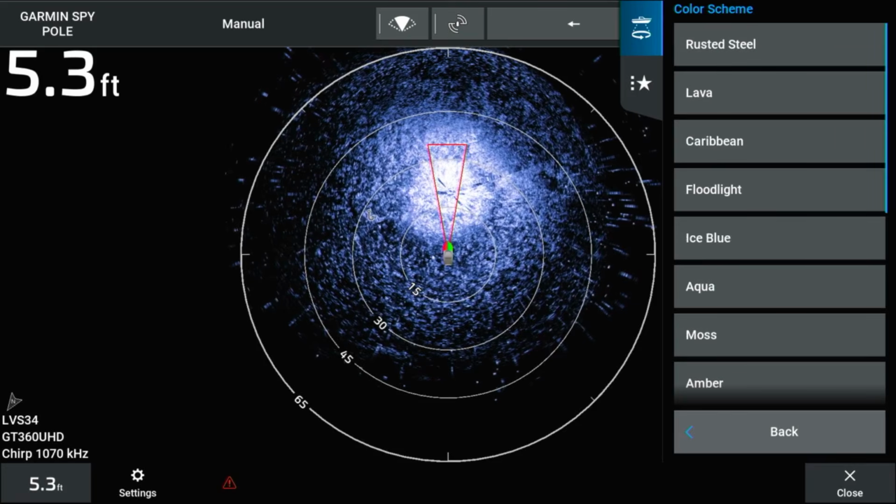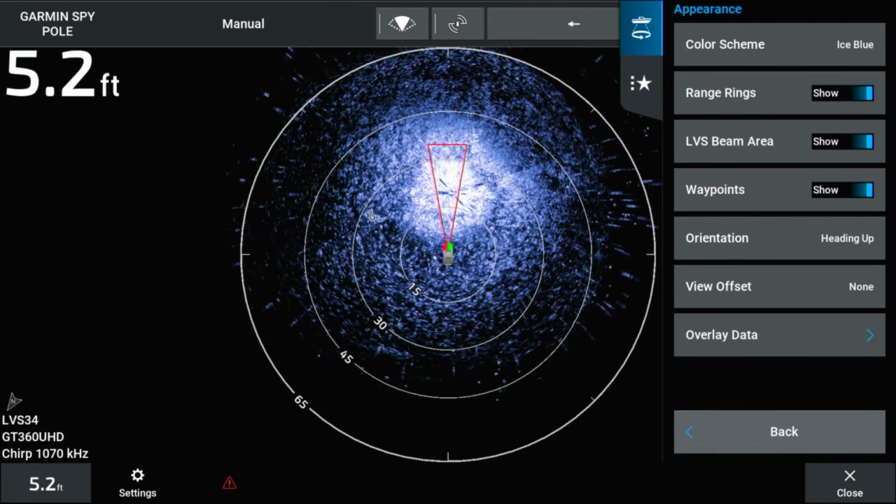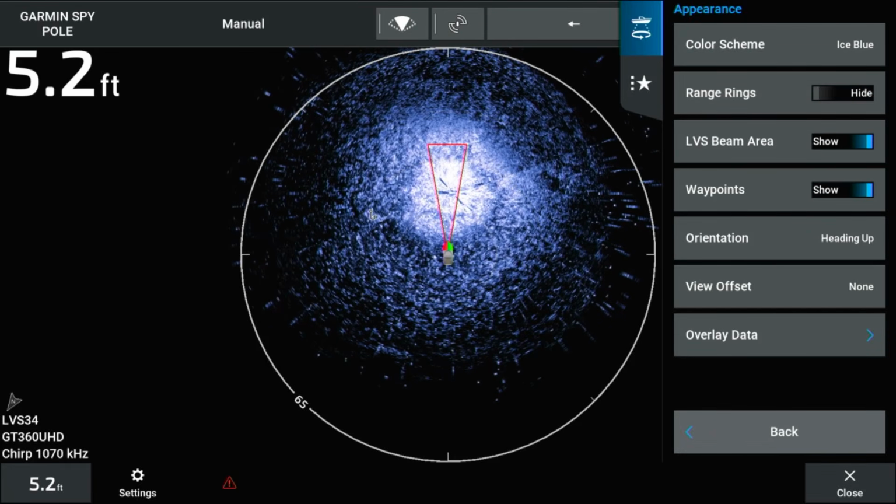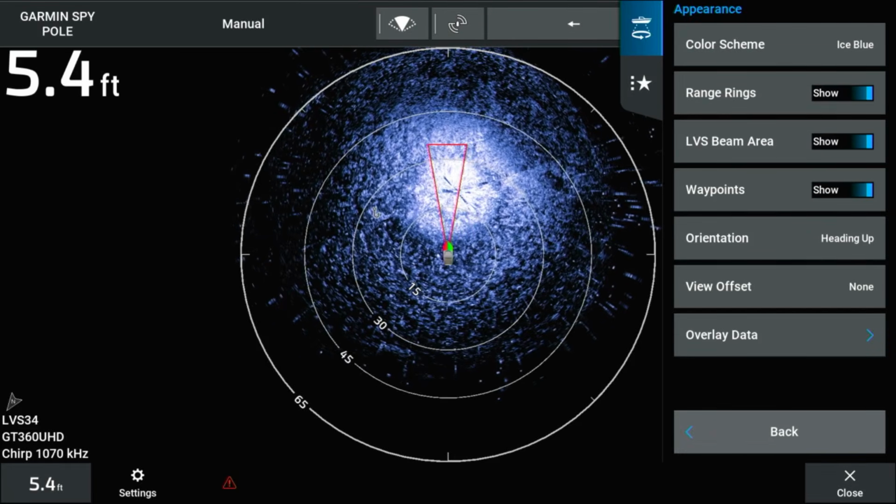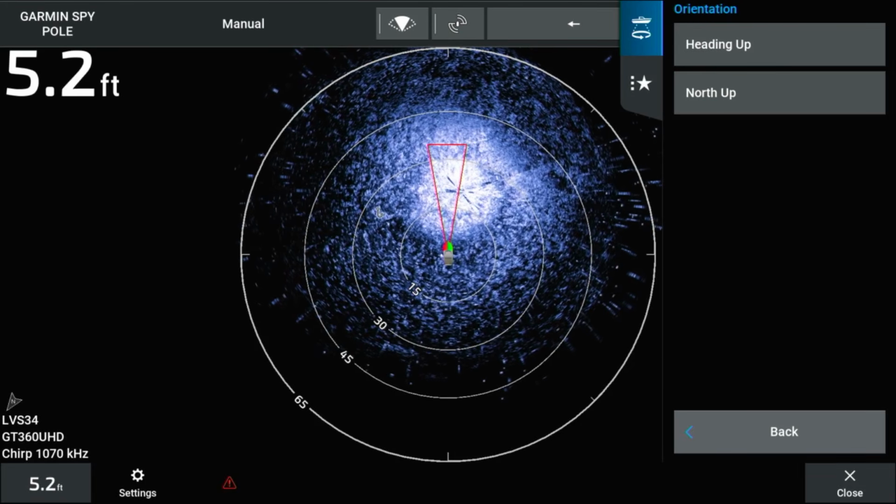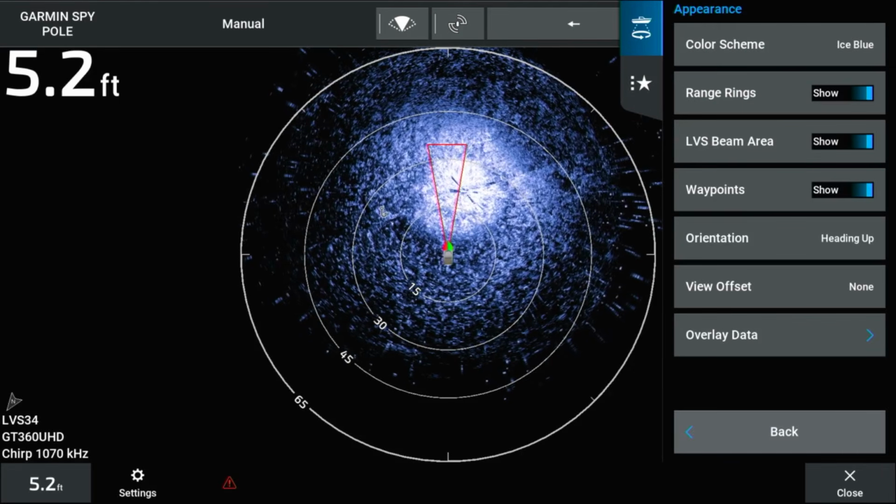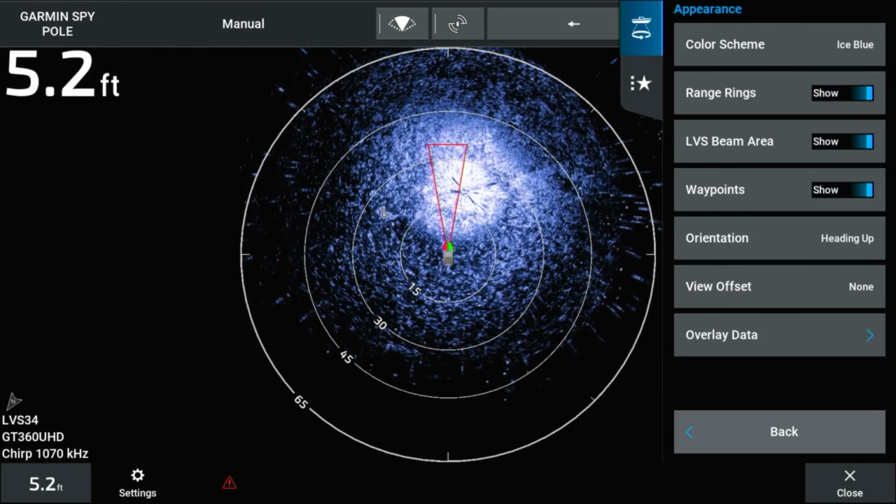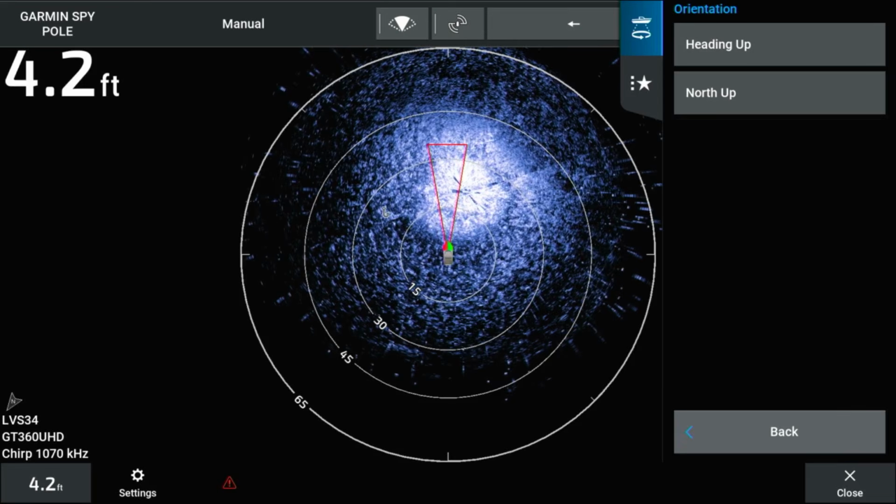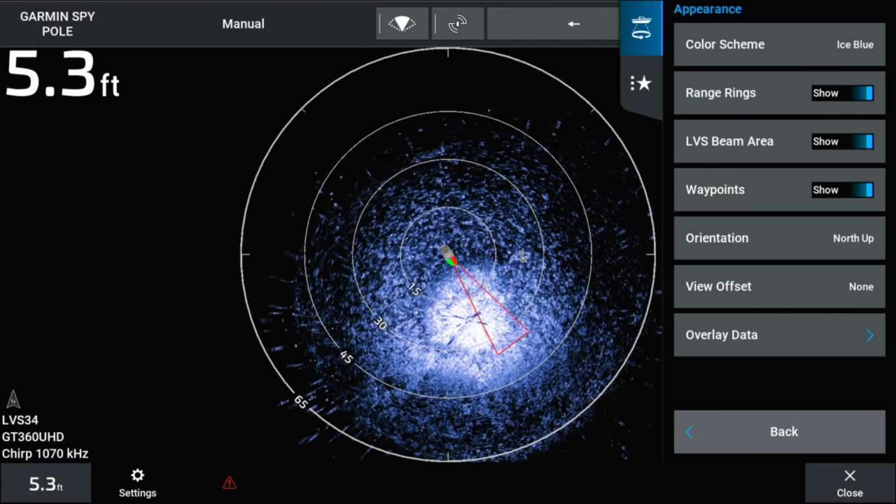Appearance will allow you to change your color of the OneVu sonar image. Toggle buttons to turn on range rings, LVS beam areas, and waypoints. Orientation can be set to heading up or north up. Heading up uses your spy pole heading sensor or other heading sensor on board to show the direction you are pointing on the water. North up will keep the sonar image facing north up at all times regardless of boat movement.